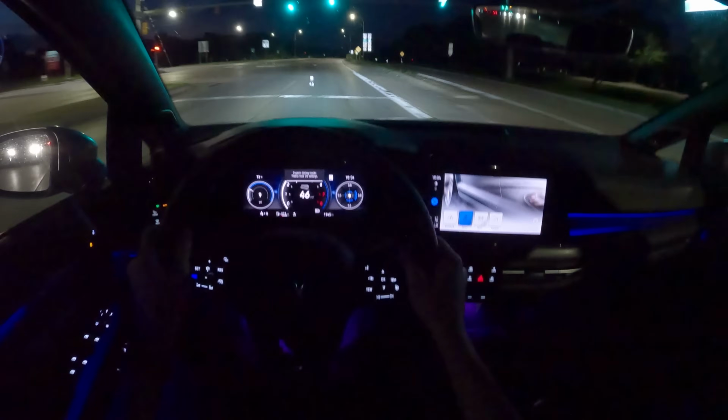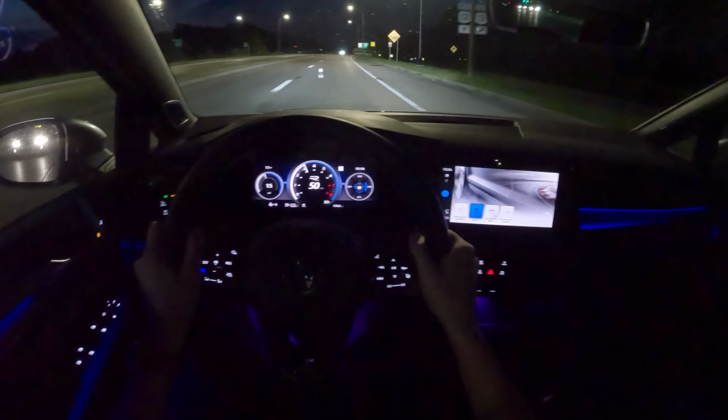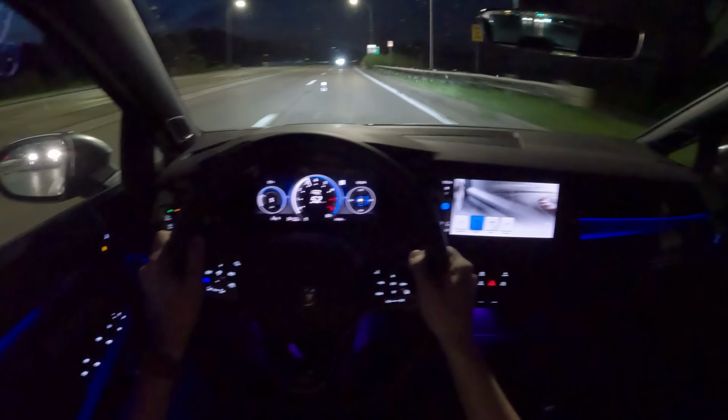Put this into sport mode as we merge onto the highway. Tighten things up, sharpen things up a bit for us.